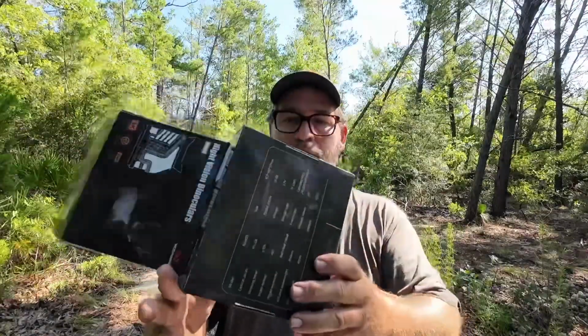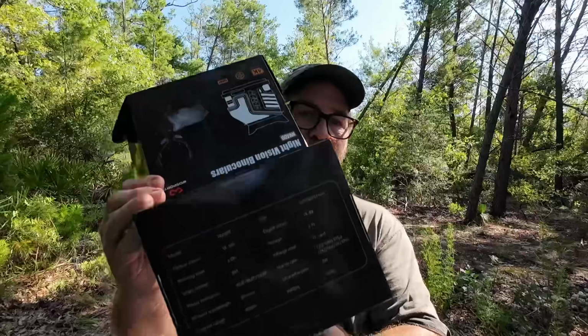I really liked it. I enjoyed playing with it, and it comes in a really nice, clean box. It's got a ton of information on the box, and you get this really nice carrying case. This case is better than the GoPro case I have at home that they're asking $49 for.